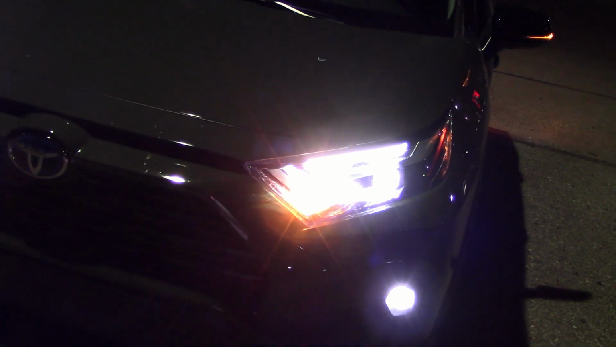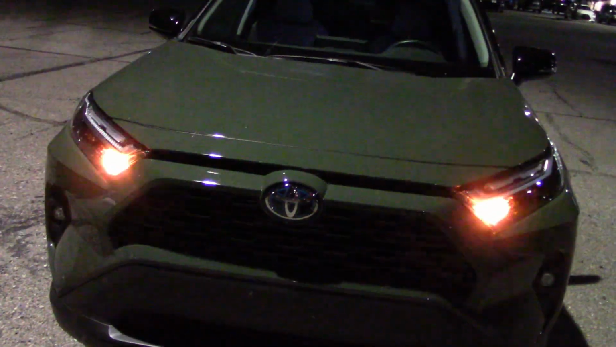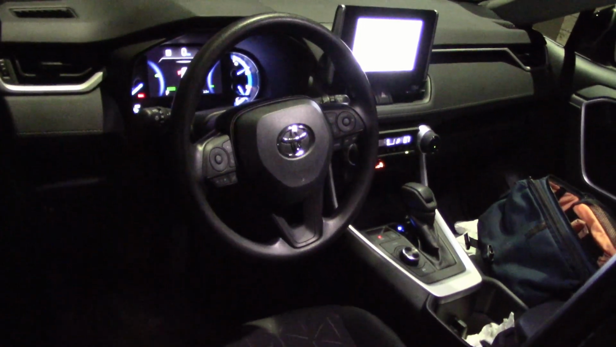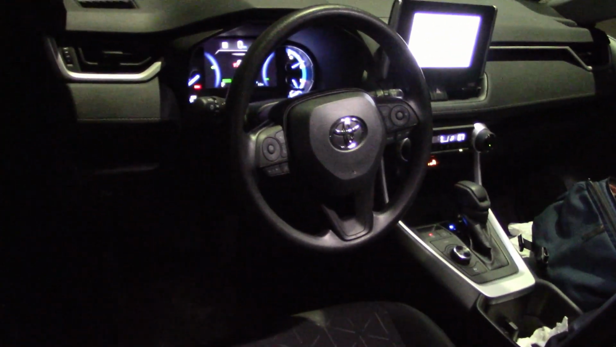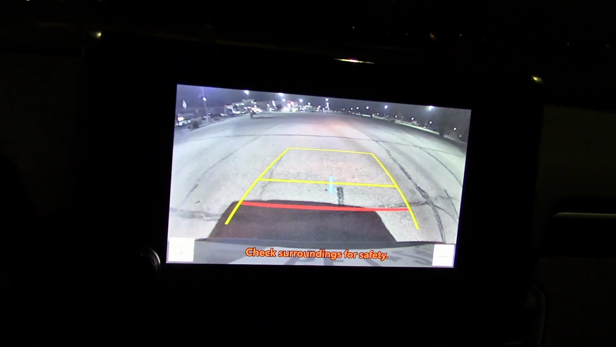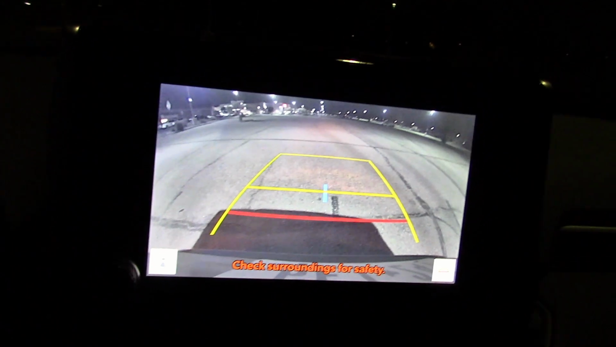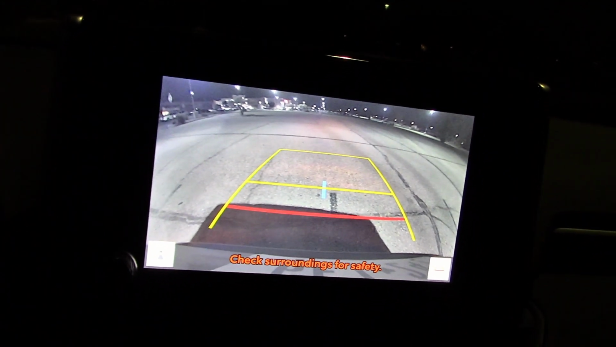I think the fronts are going to get washed out from the headlights. That's better. Interior lights do a pretty good job of lighting up the cabin. Here's the camera system when you put the transmission in reverse. Looks better in person than it does on my cheap camera. It doesn't like the glare.